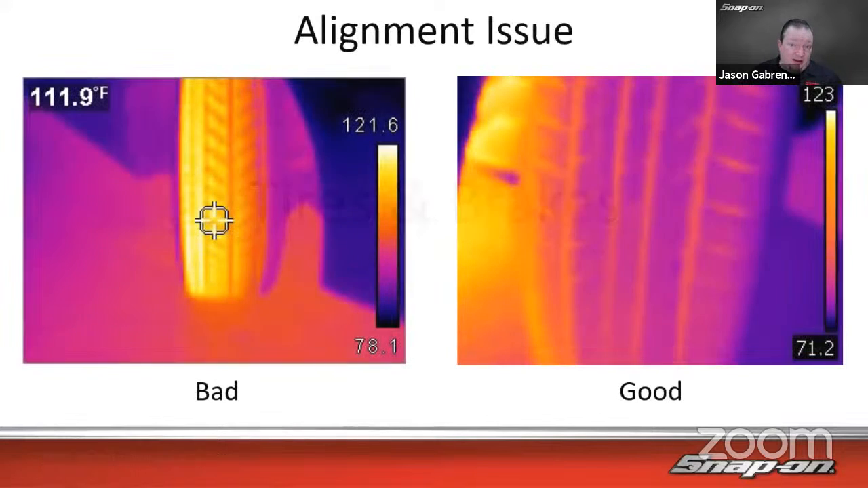Tires and brakes. This is another one you might not necessarily think about when it comes to thermal imaging, but if you think about it a little longer, you will realize that if I have a problem with my alignment or inflation or something of that nature, we got a couple examples of each. If I have a problem with my alignment, the friction will be different on the contact patch of the tire.